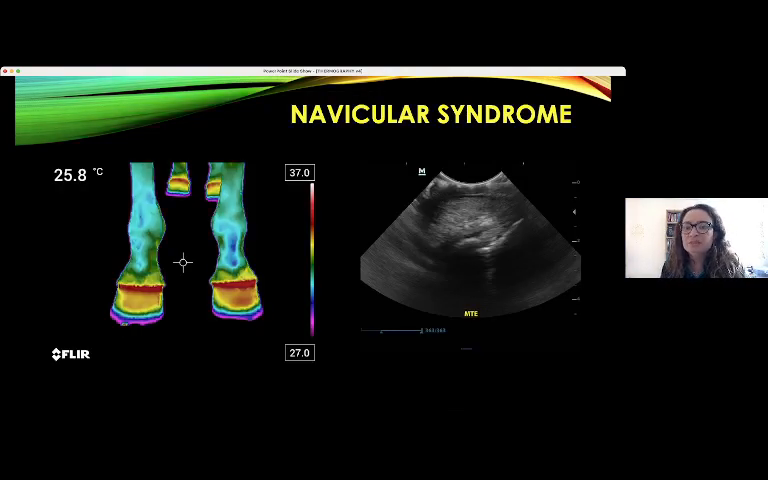Navicular syndrome is also difficult to diagnose, and here we can see in the dorsal thermography of the left front limb the increased temperature in the hoof. When we performed the transcranial ultrasound, we saw that the bursas were augmented, and there was desmitis of the impar ligament.